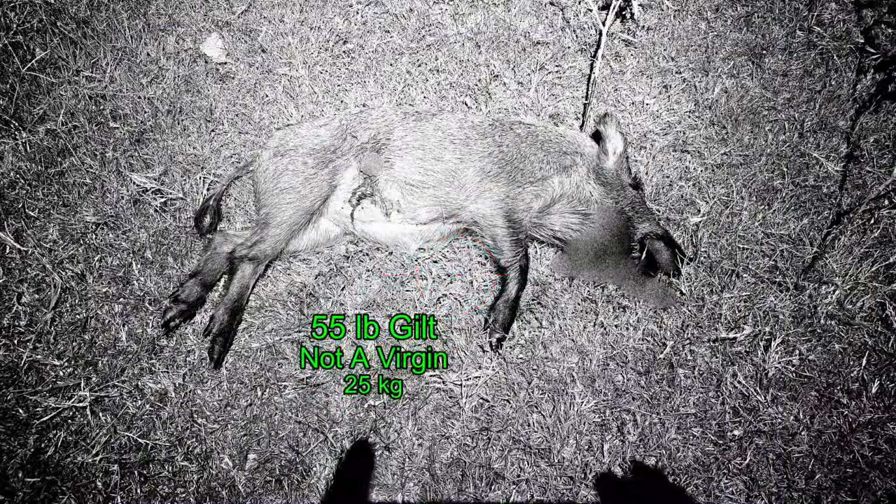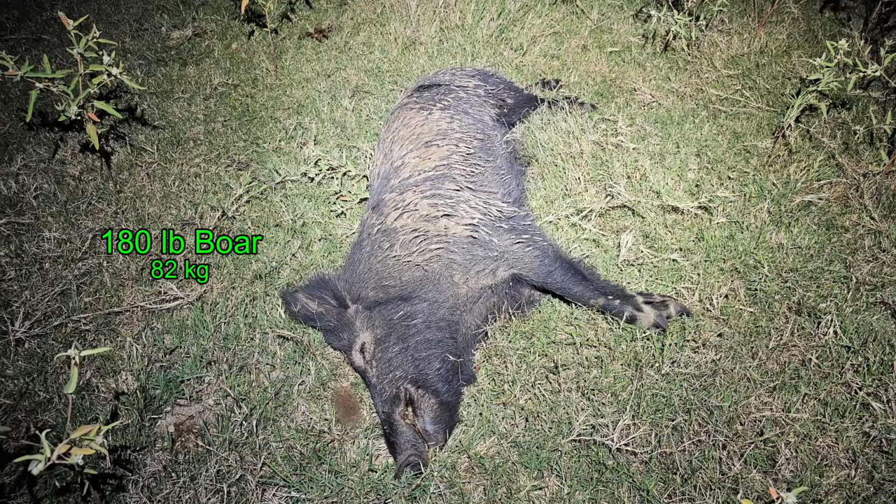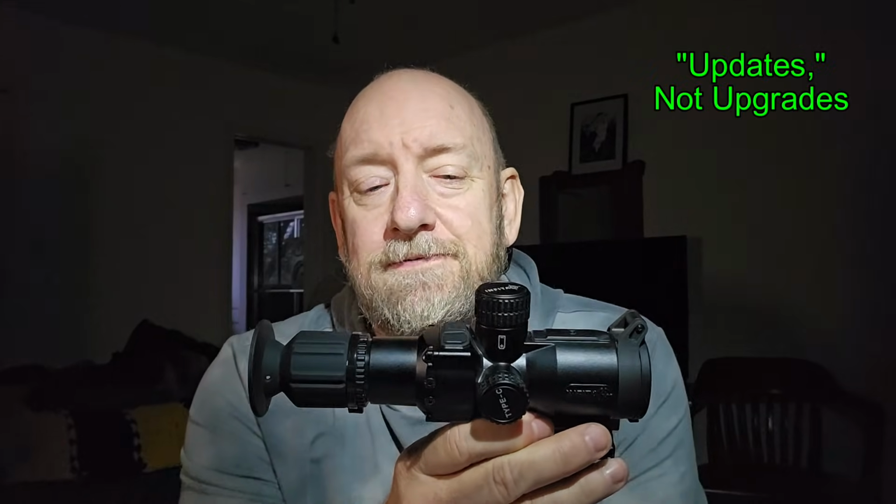My opener was a 55-pound gilt that was not a virgin, followed by a 180-pound boar, and the last hog being shot turned out to be a 135-pound sow that was not pregnant. Alright, that does it for the Infiray IOL25 thermal weapon sight. This one's going back for the upgrades that we talked about in the first video, and then I hope to be using it again soon.